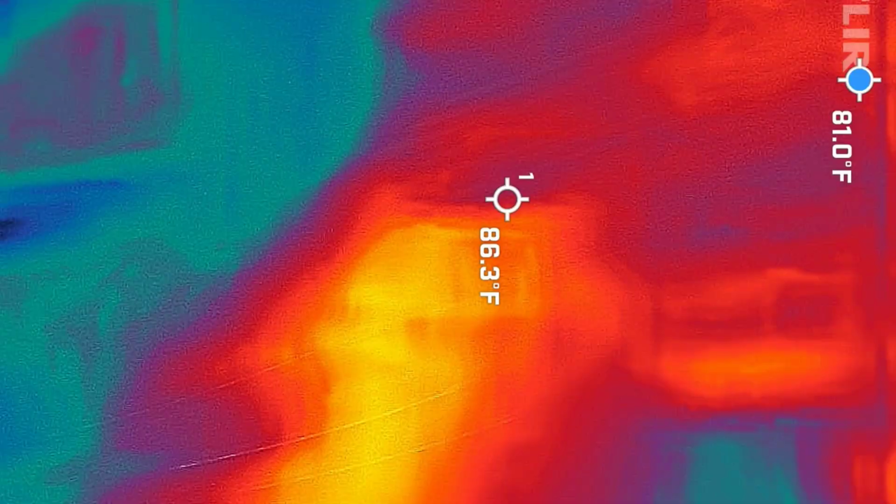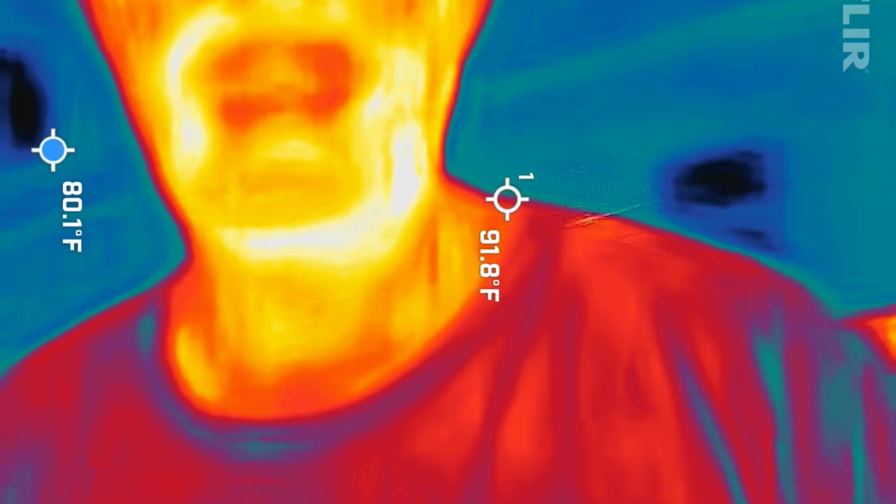The device we're going to be using is a thermal imaging camera. So you should see me in there, the orange, red, and yellow guy. That means I'm the warmest thing inside the frame. This is a FLIR thermal imaging camera. So with this camera, what do you think we're looking for?